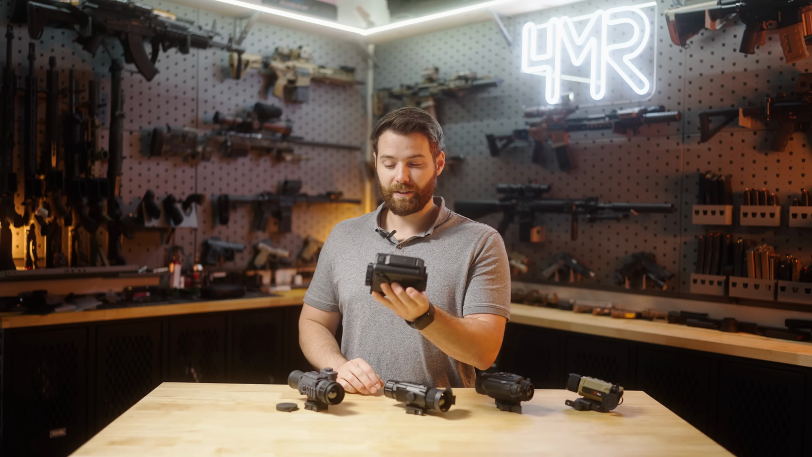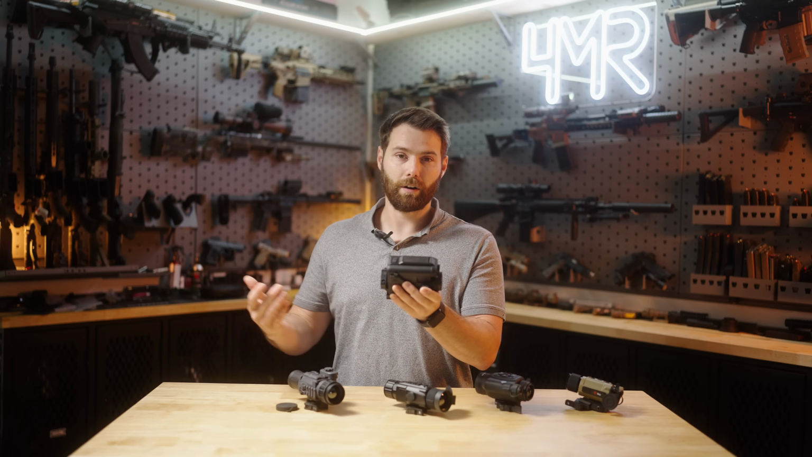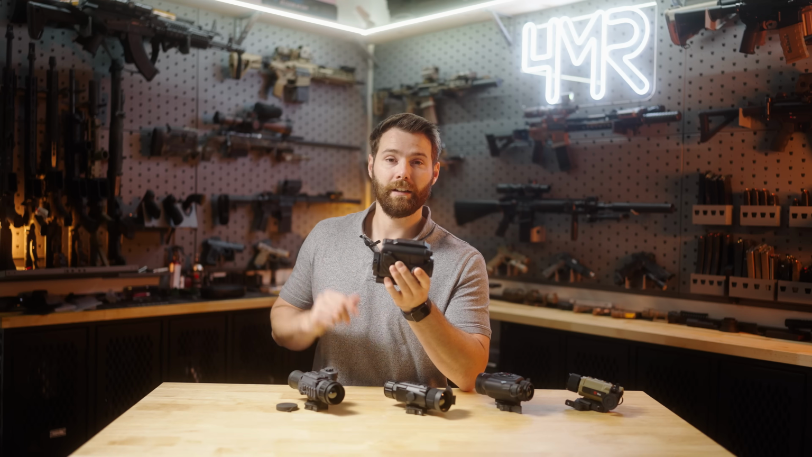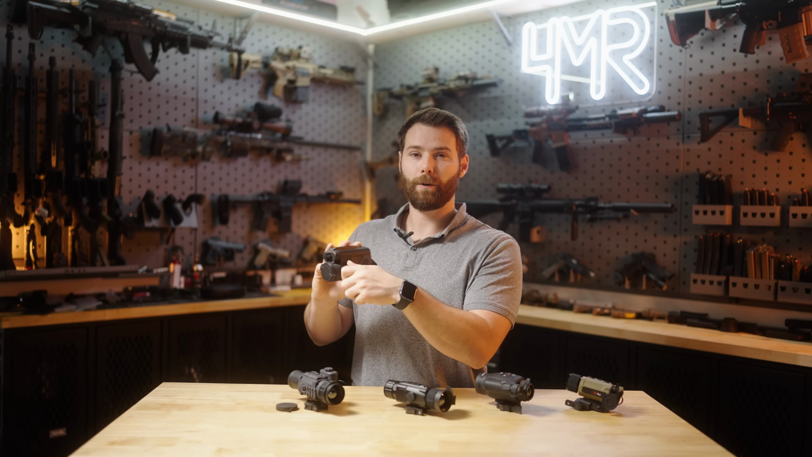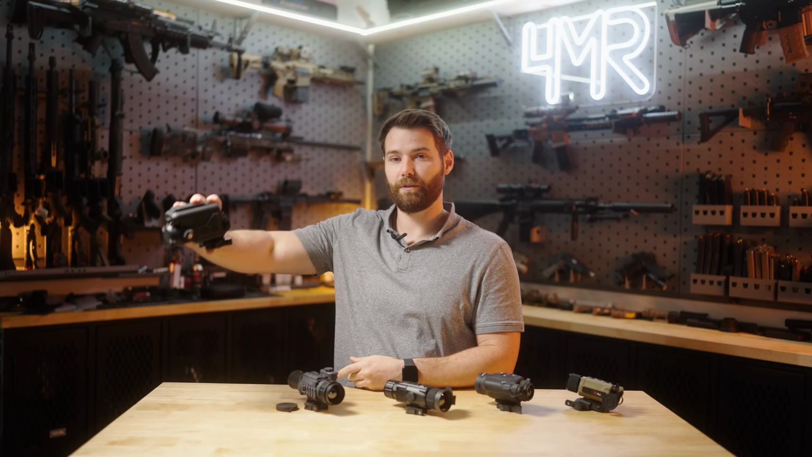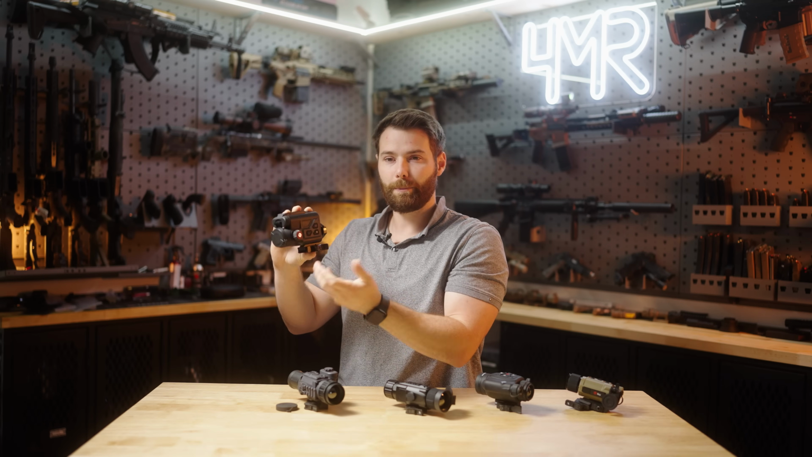So the Guide TB630 is also optically collimated as best I can tell, because it was on target. You cannot digitally collimate this, so you can't make adjustments, but fortunately it was optically on and worked for the platforms I had tested it on. A noteworthy feature is the side focusing dials, so that is the only one that is more ergonomic. When you have this mounted in front of your daytime optic, instead of reaching all the way around to try to adjust focus, it's right here on the side. A little bit more useful.